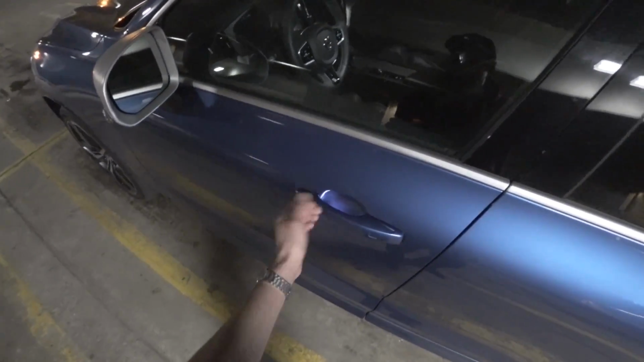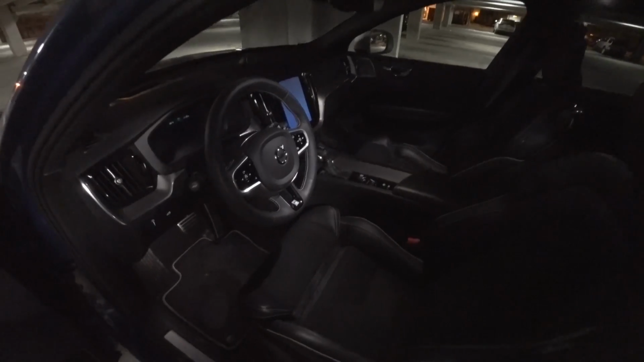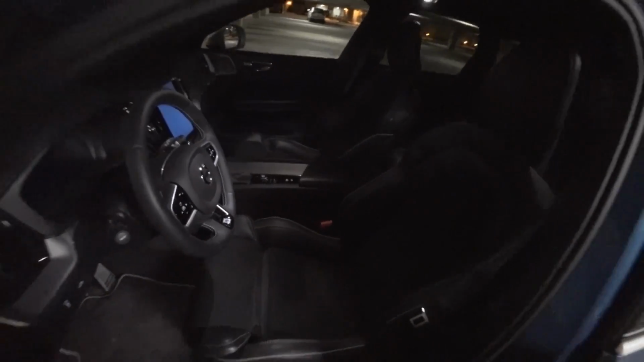You have nice little illuminated door handles here, and great, nice bright LED lighted interior. Check out the back seats. You can see well in here as well.